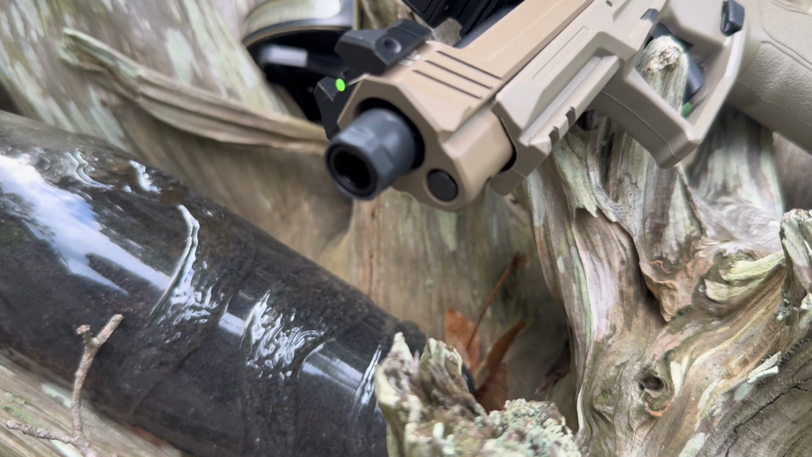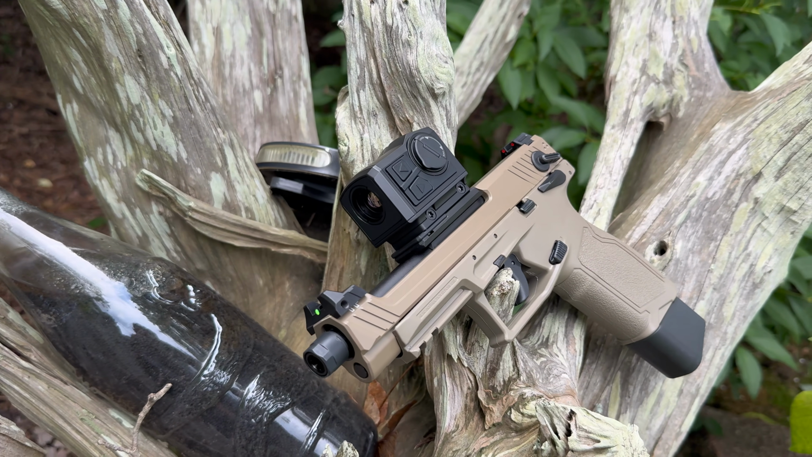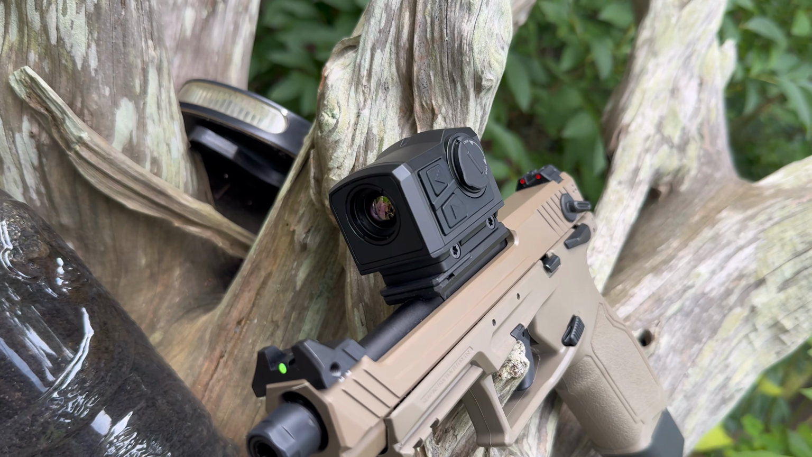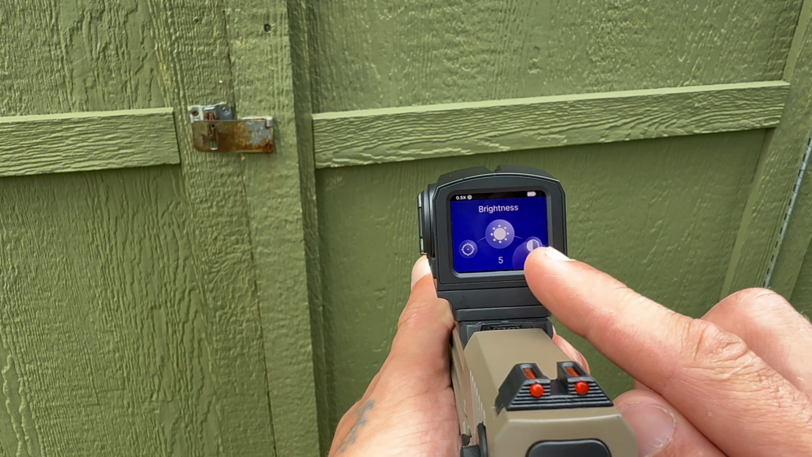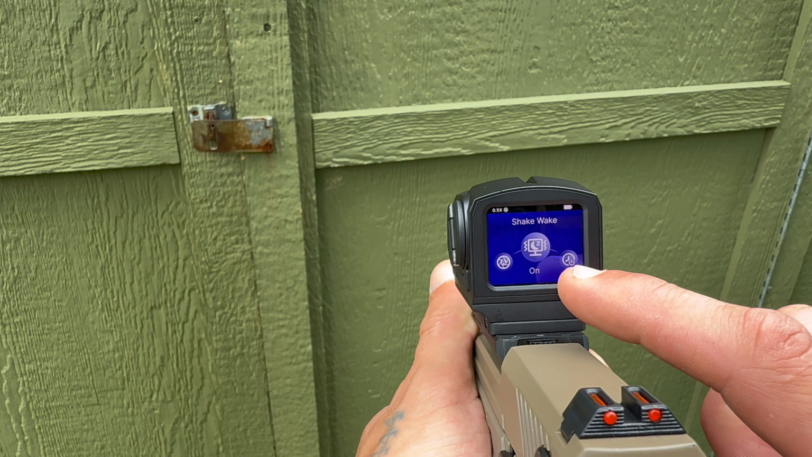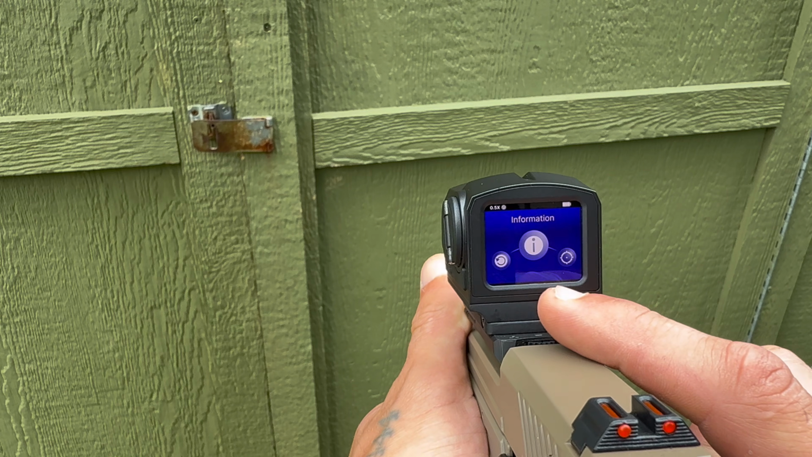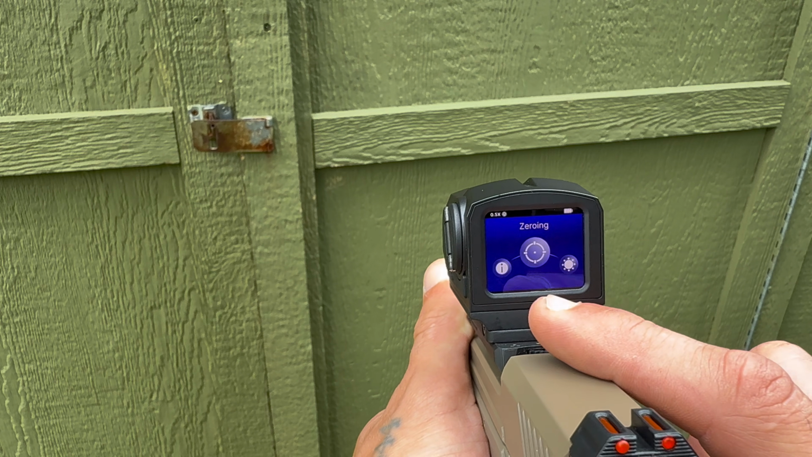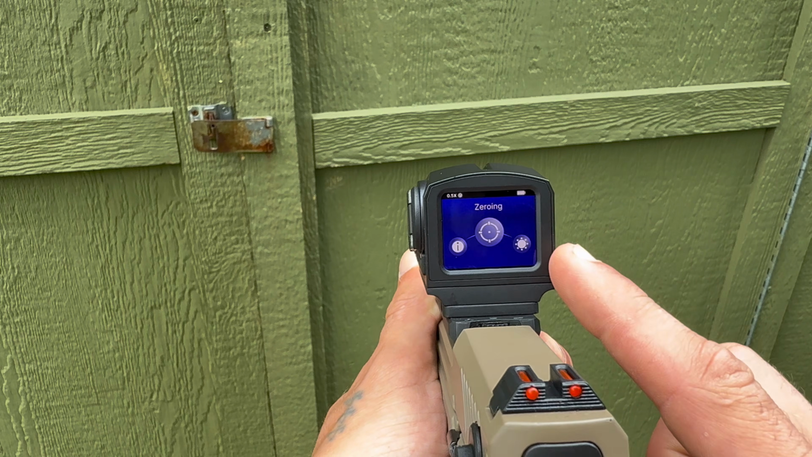Now, besides its shake awake and auto off features, it also comes built in with a computer system that you can edit and adjust the screen to. Simply by pressing and holding the lower menu button, it pulls up a menu that allows you to adjust brightness, contrast, calibrate, shake awake, power off settings, factory reset, extra information about the unit, zeroing, and back to brightness, which brings me to the next thing, zeroing.